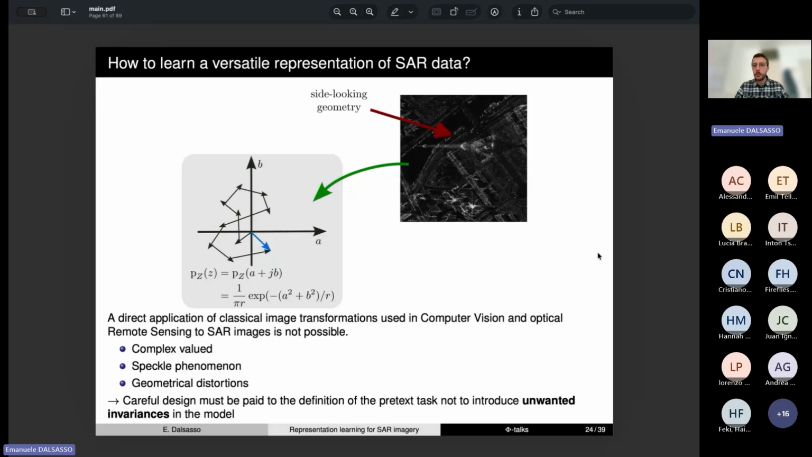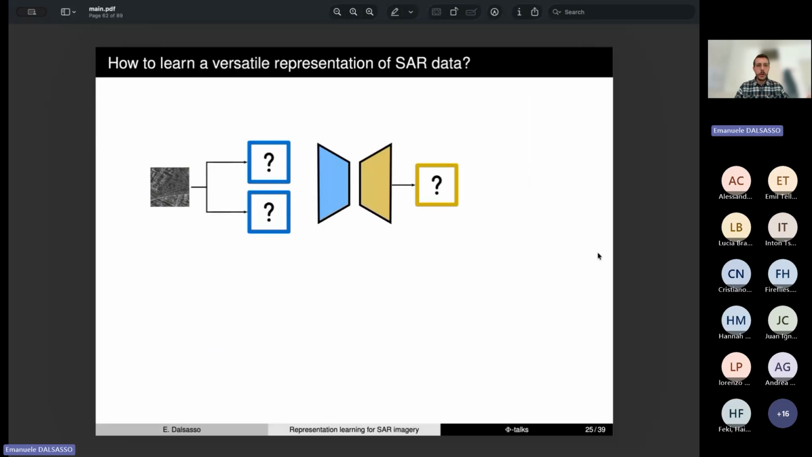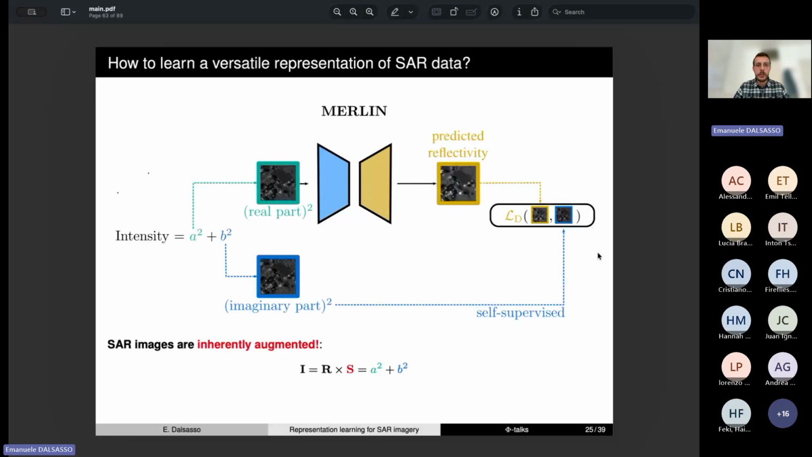So the features that you would learn, they wouldn't be as useful on your downstream tasks. So the question is, we have a SAR image. How can we define augmentations of SAR images so that we can set up a self-supervised learning strategy? And actually, our claim was that you don't need to augment SAR images because they are inherently augmented.